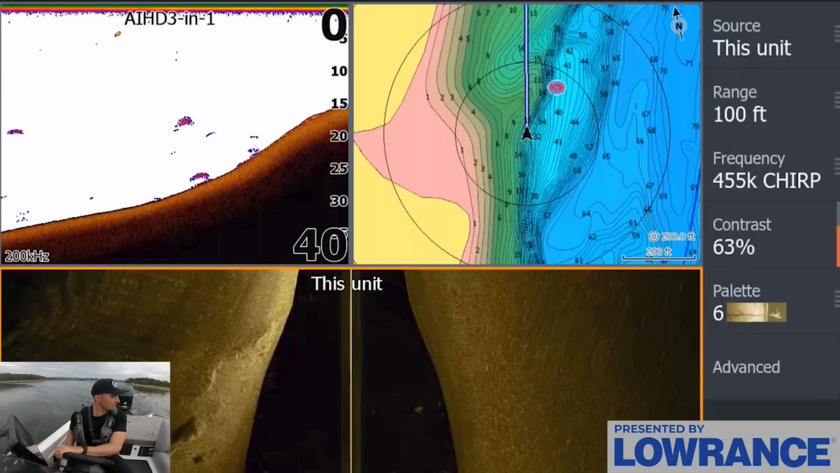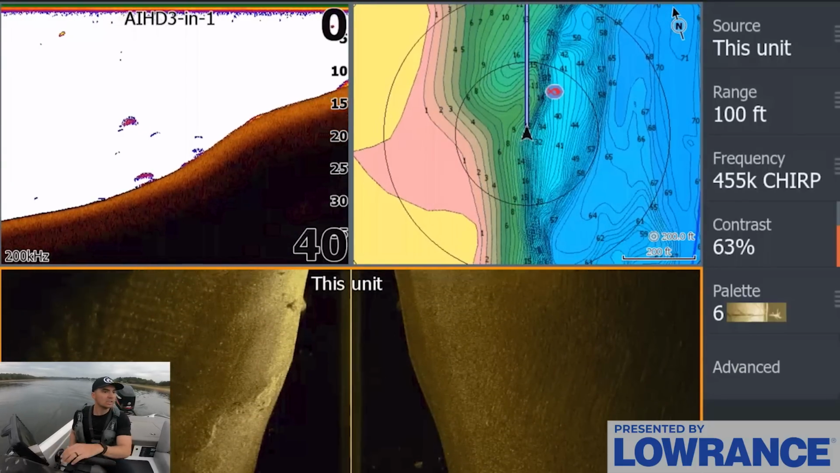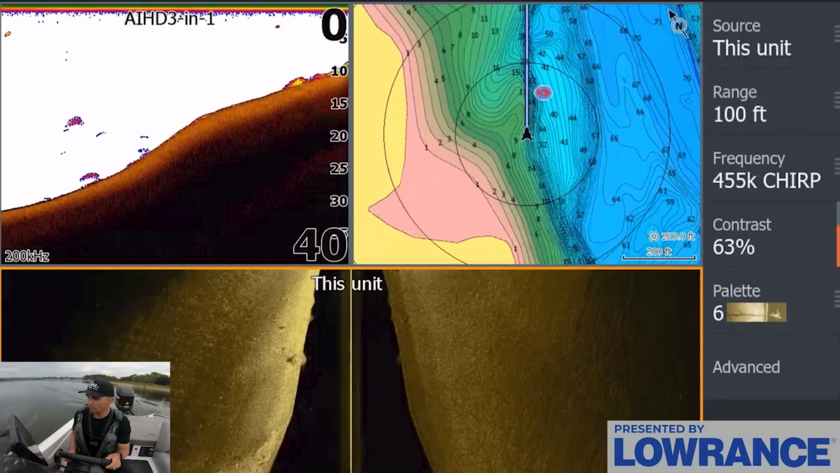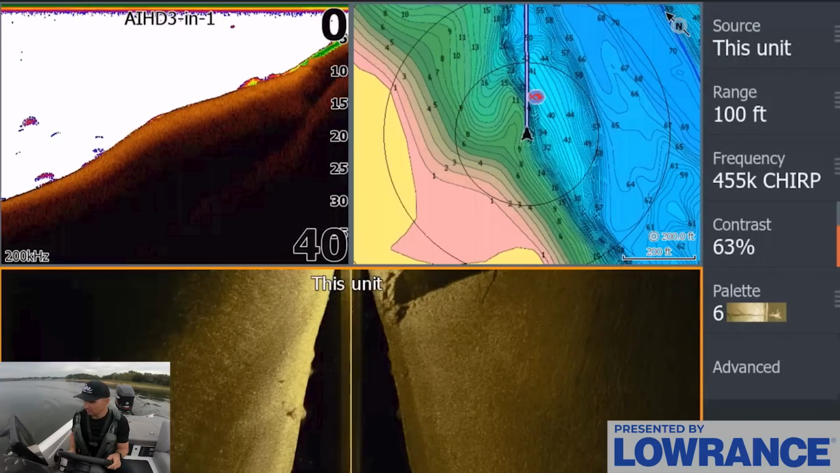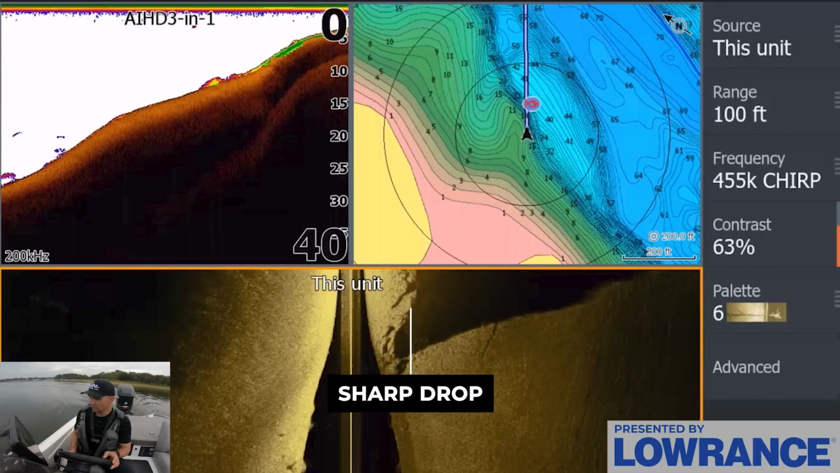And I want to see if we can see any fish either on the side scan up here. Maybe we'll see some fish just kind of chilling on this flat. Maybe there's some fish that are suspended out in front of this little hump. If we don't find anything out here, obviously there's more spots to check. It's getting pretty shallow there. We're just going to graph around. We're going to try to see what we can find.